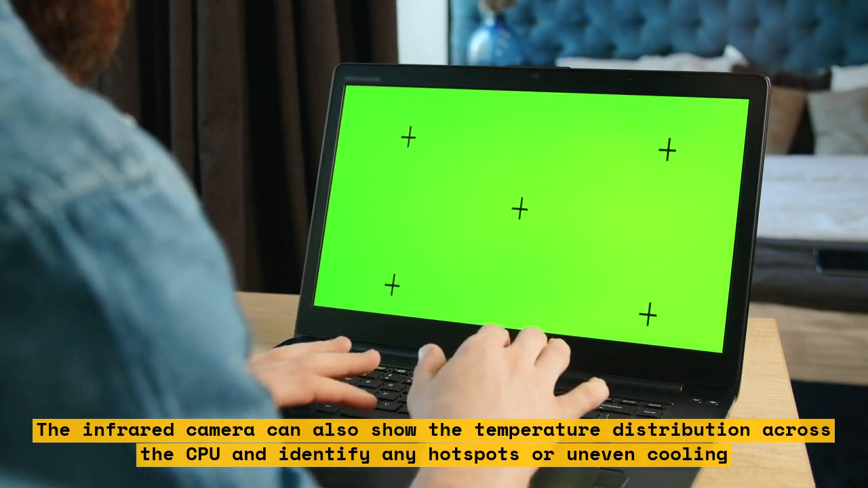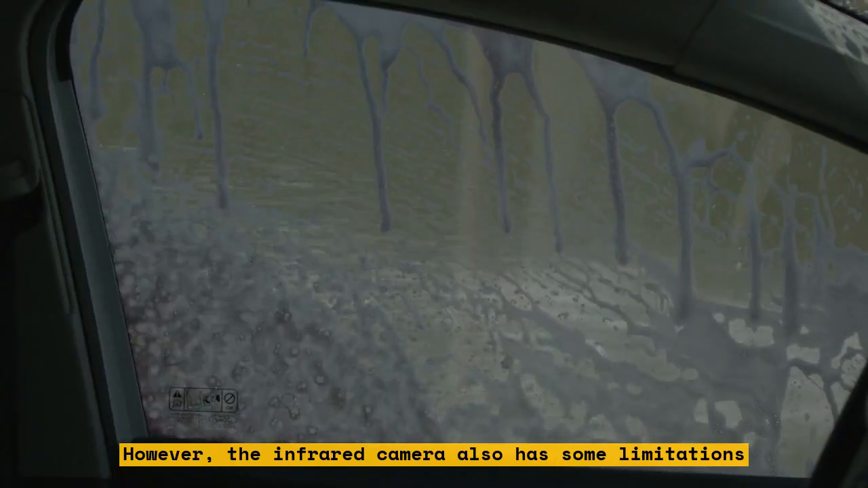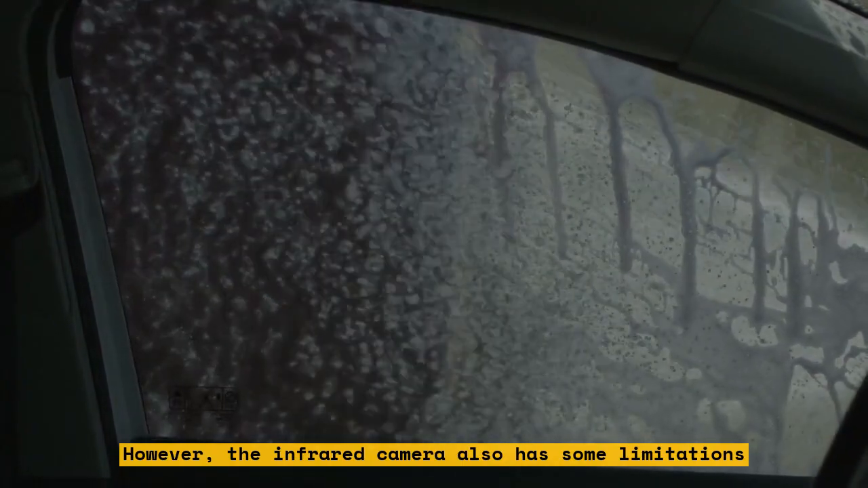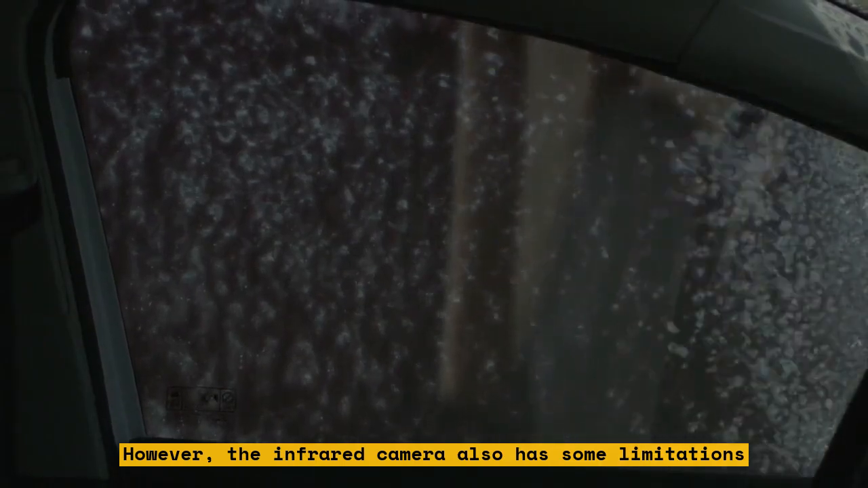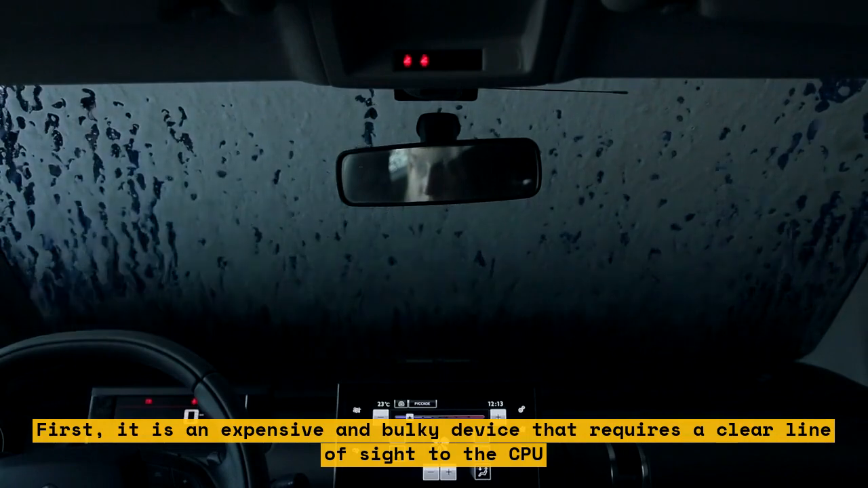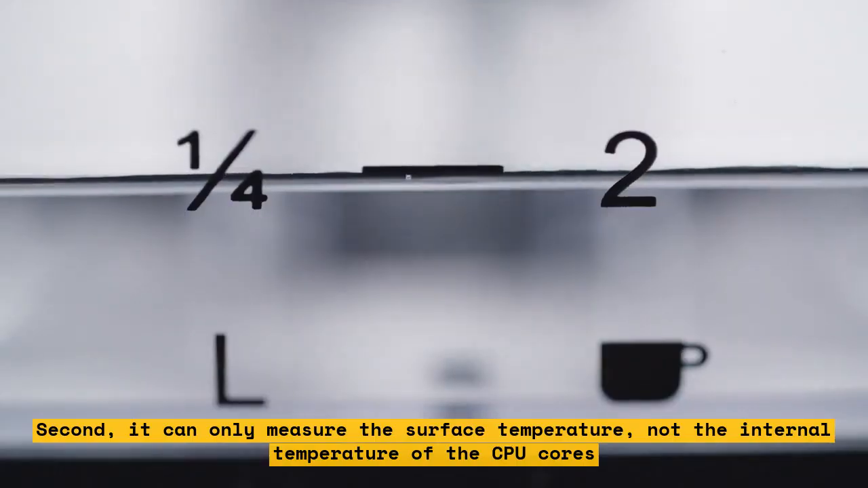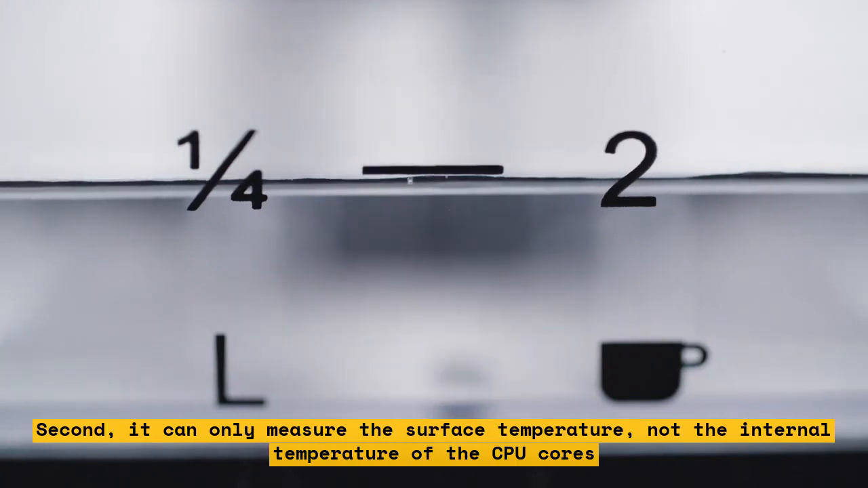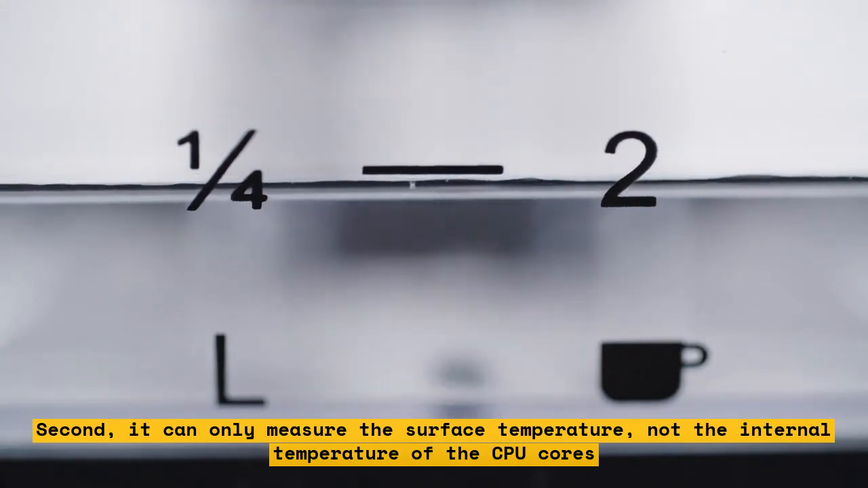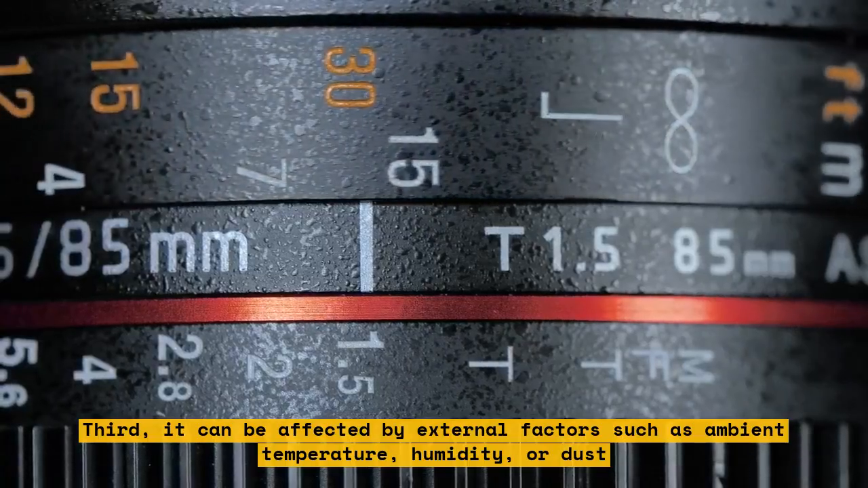However, the infrared camera also has some limitations. First, it is an expensive and bulky device that requires a clear line of sight to the CPU. Second, it can only measure the surface temperature, not the internal temperature of the CPU cores. Third, it can be affected by external factors such as ambient temperature, humidity, or dust.